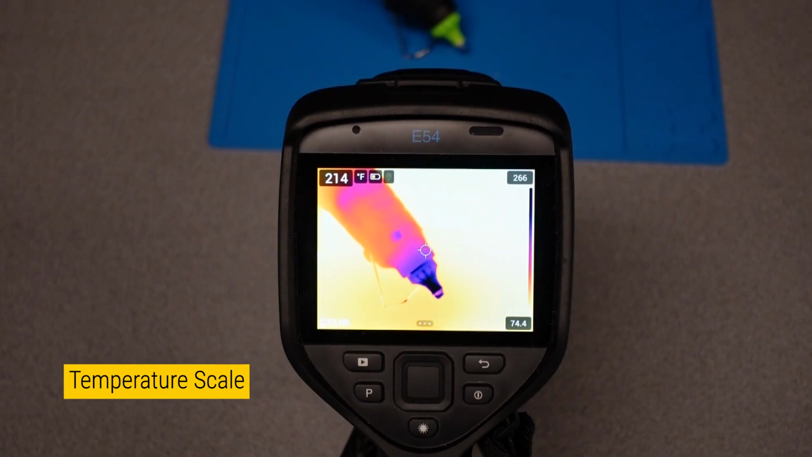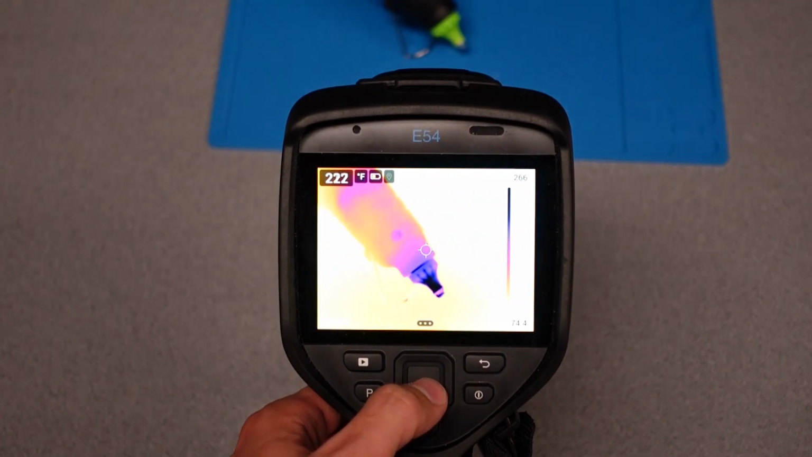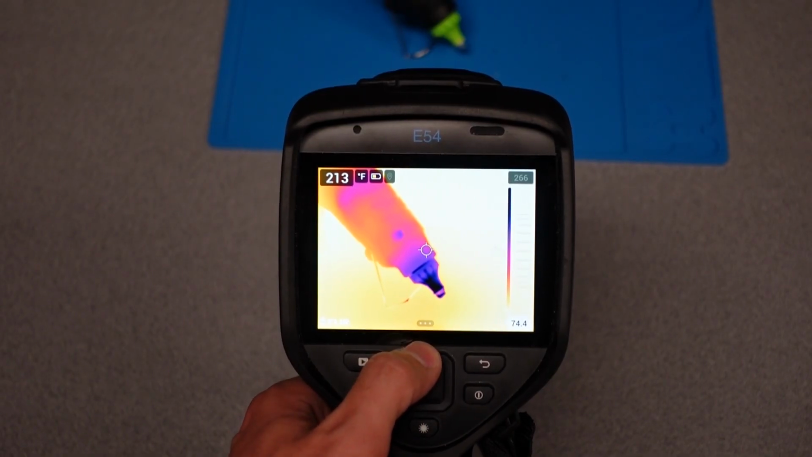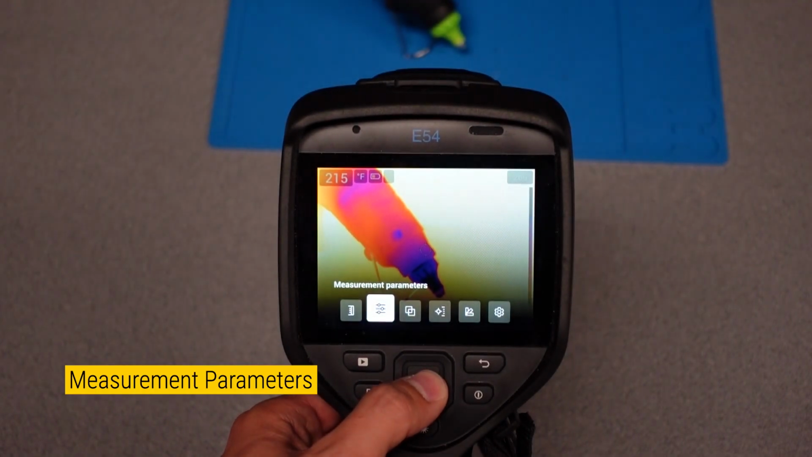The temperature scale setting toggles between automatic and manual. In the manual setting, both the minimum and maximum values may be adjusted. To do so, use the left and right arrows to select the value to be changed, and then use the up and down arrows to change it. The measurement parameters are out of the scope of this tutorial.